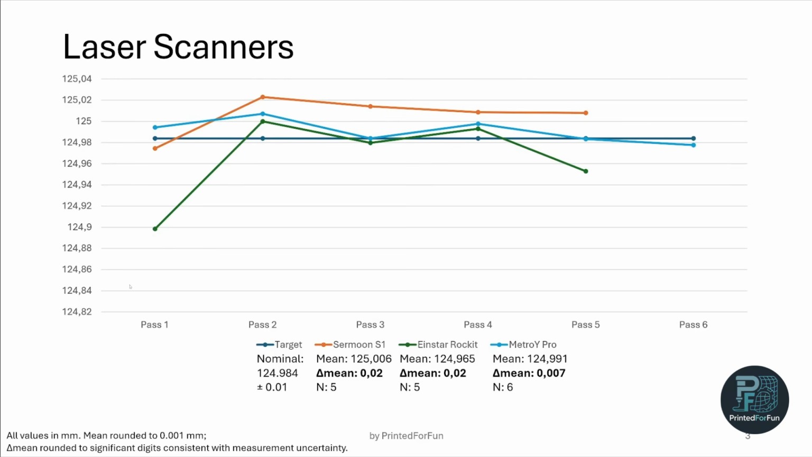Looking at the reading in comparison to other laser scanners, I now split up the diagram a bit. Initially for the Sermoon S1 and the Einstar Rockit, I had all in one diagram without giving you the mean and delta mean values. So I split it up, so now we have a diagram for laser scanners, and then we have a diagram for other scanners. This can be near infrared, or some SLS or DLP projection scanners like the MAF THREE, or the full field mode or auto turntable mode of the MetroY Pro.